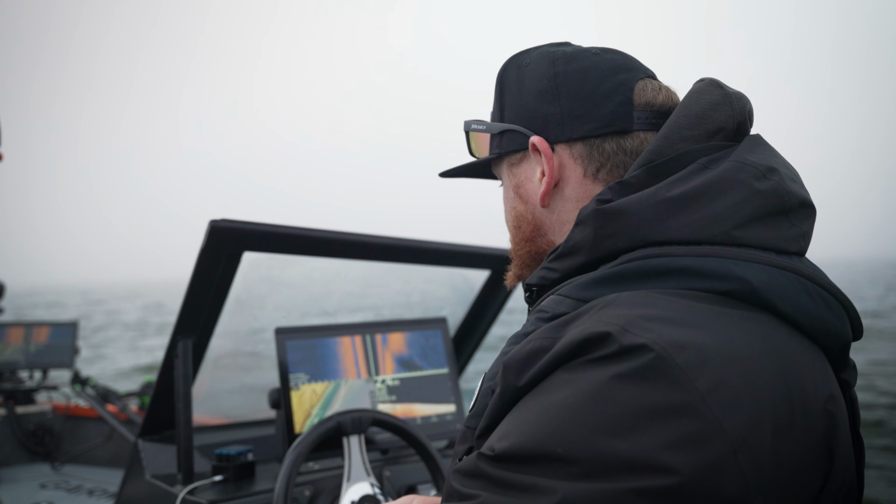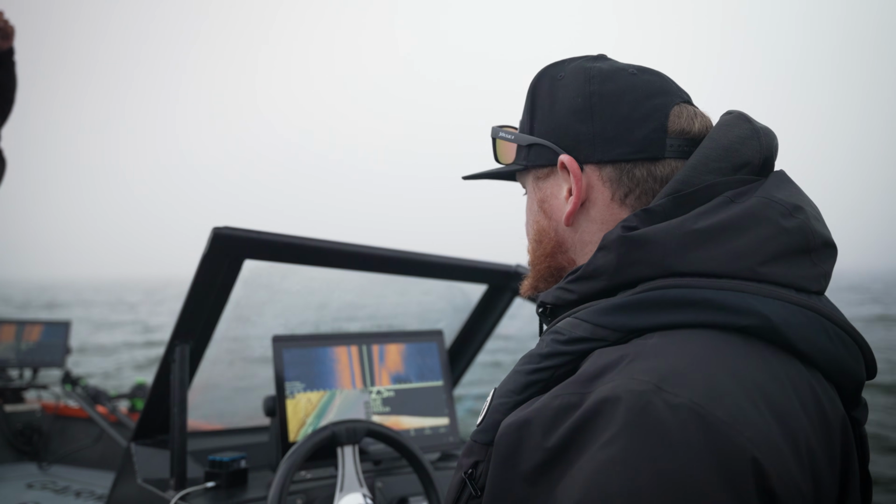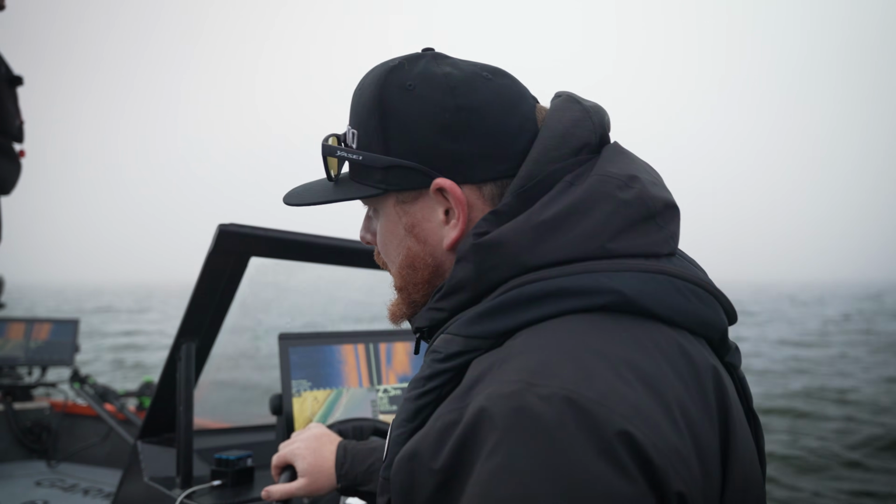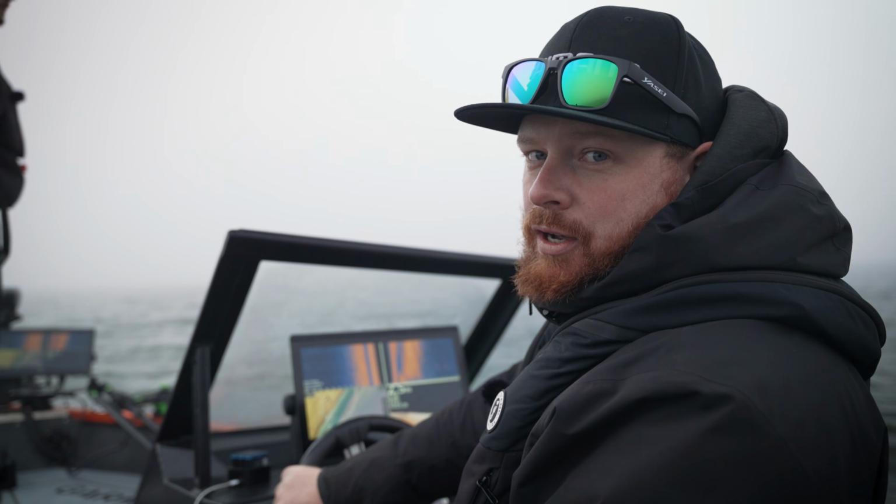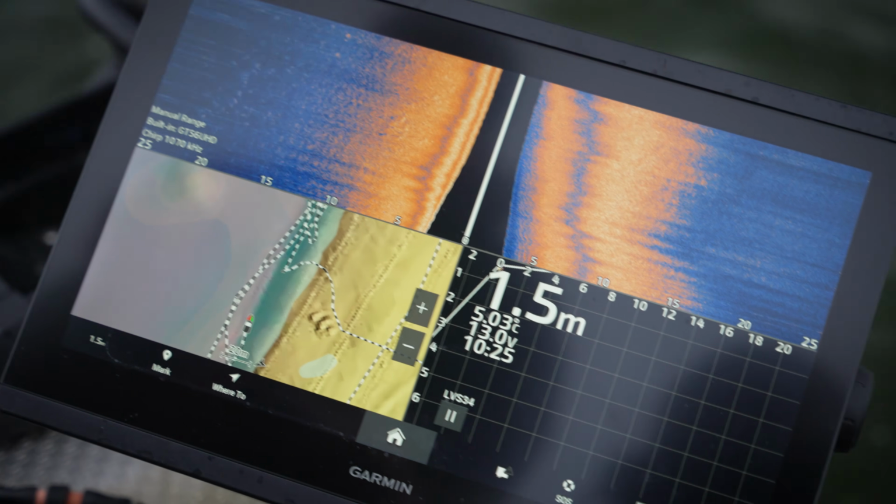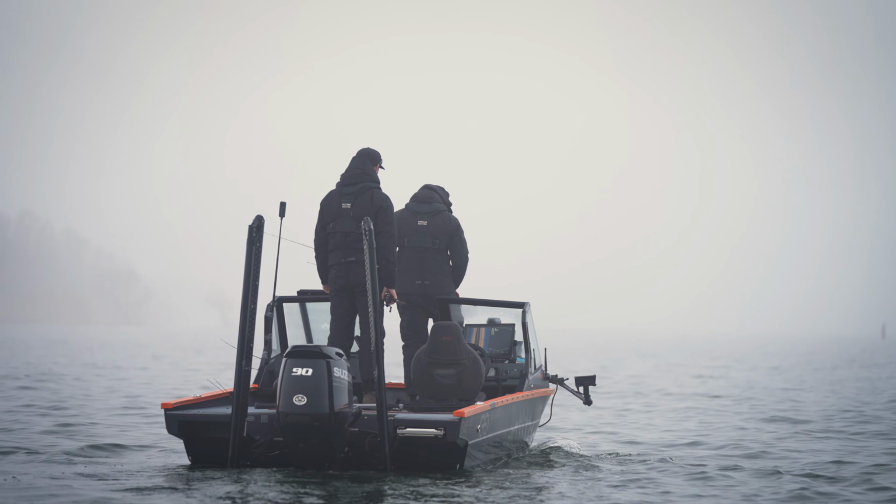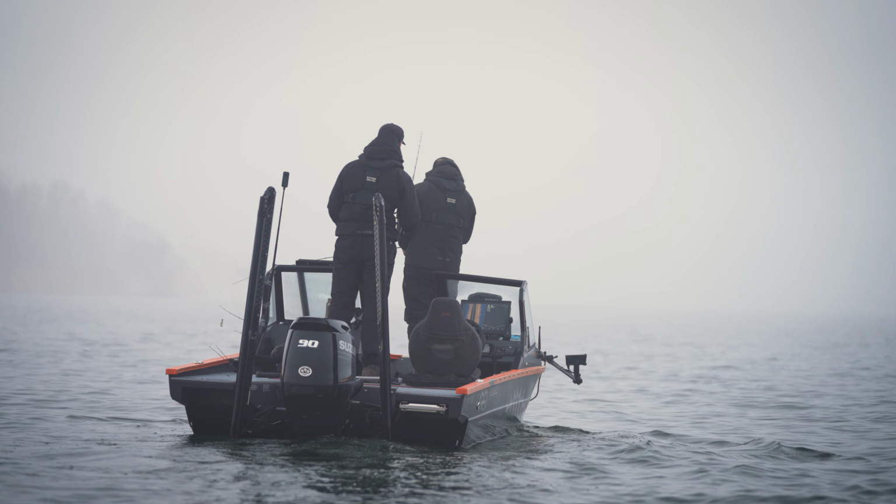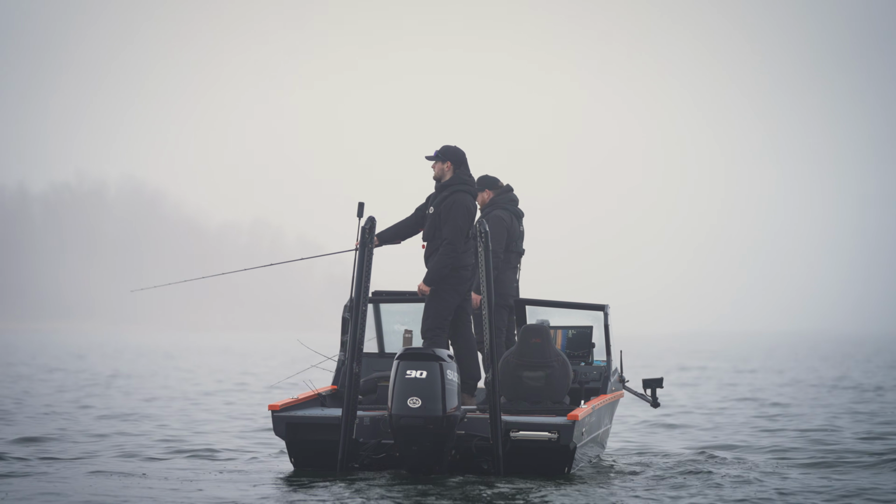So we're going to give it maybe another half an hour or so, and then we can spend the afternoon on the other spot. So we've got the trolling motor back in, and the engine is off, and we are going to go back to the process. So let's see if we can find one. We're trying to stay exactly on the drop-off and just see if we can cover these fish, but you really need to be on the drop-off, because if you go too far to the left, it becomes very shallow very quickly.